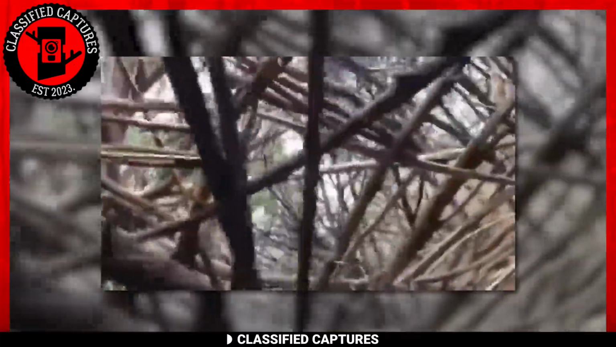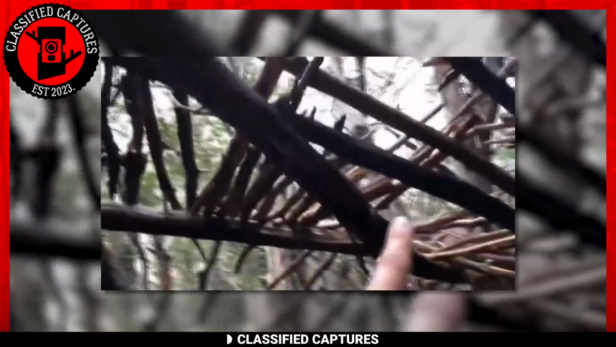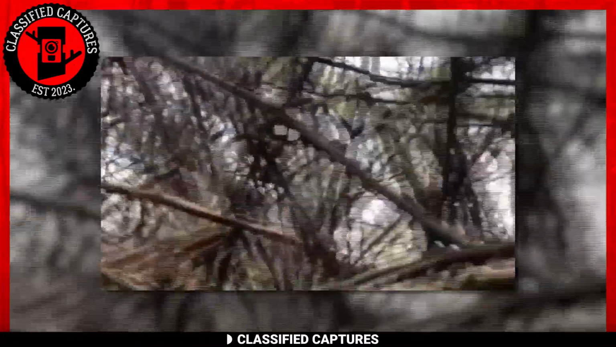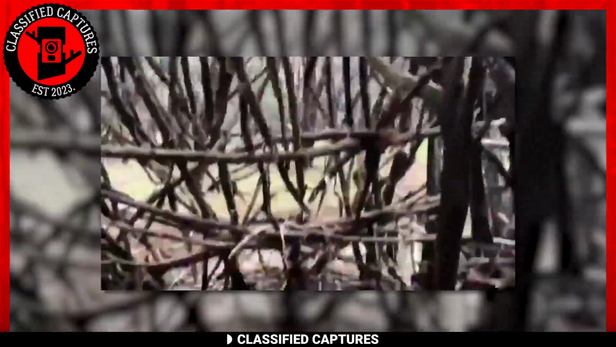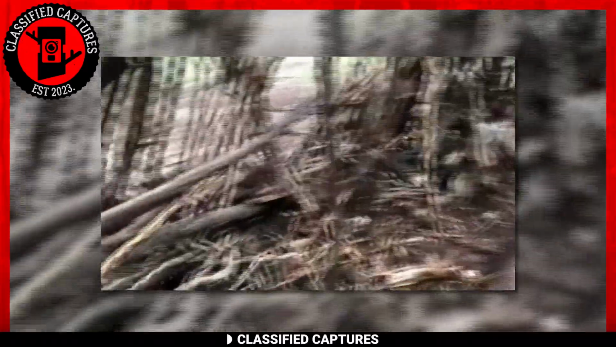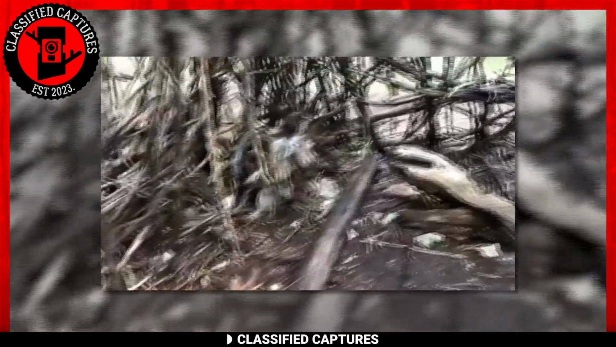If you're familiar with hunting blinds, it's a structure or mechanism a hunter puts up in place to avoid being detected by wild animals. They don't exactly look like this, but this could pass for a makeshift one. But even for a makeshift one, this looks a tad too complex.